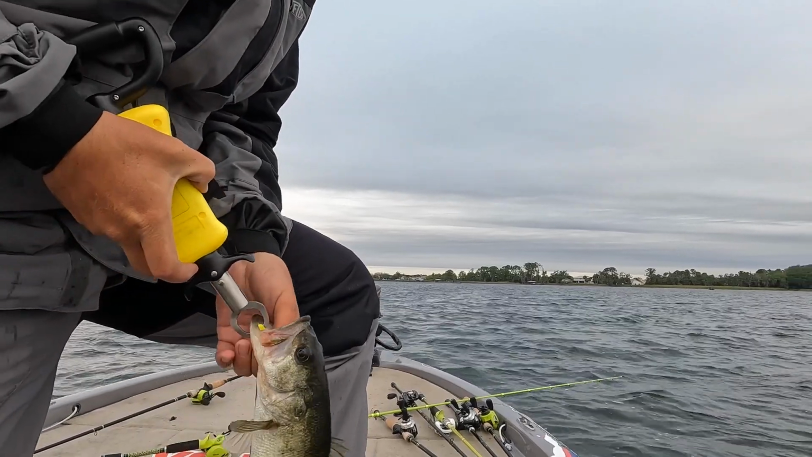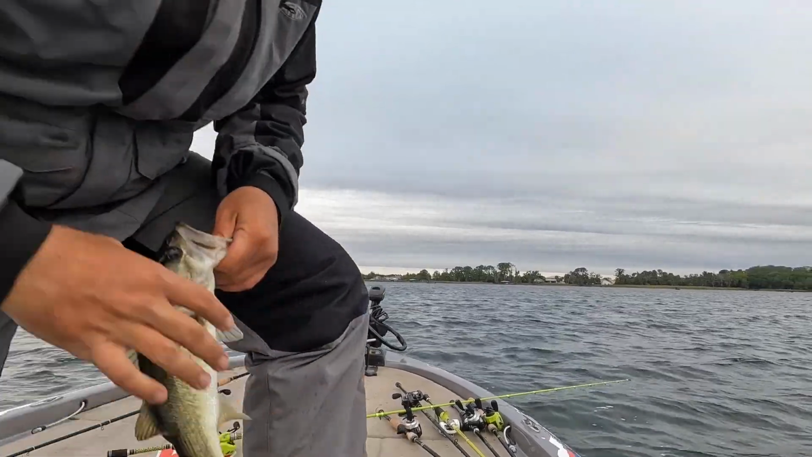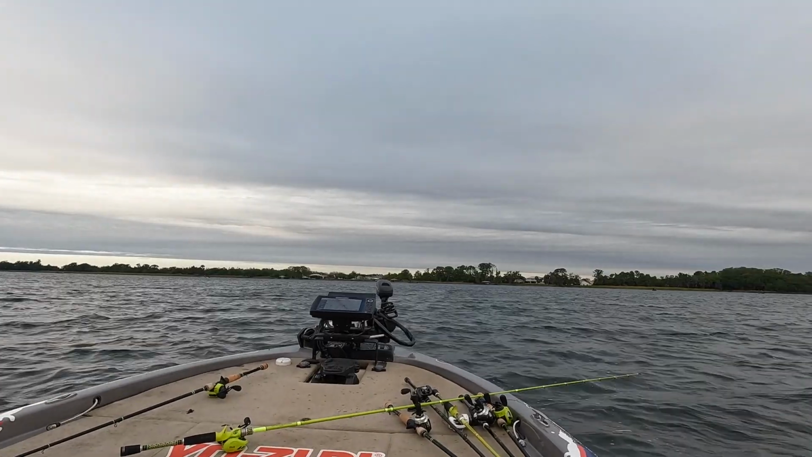Man, my thumb split open from just dry weather. Oh, I hate that.